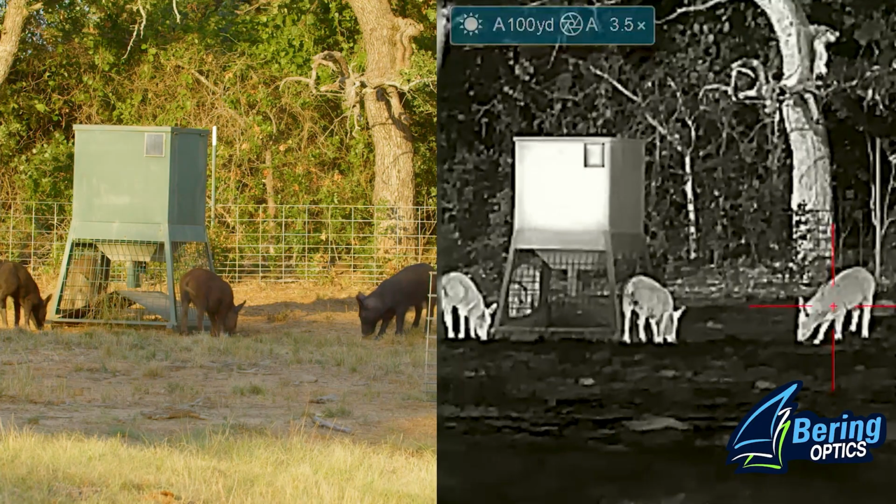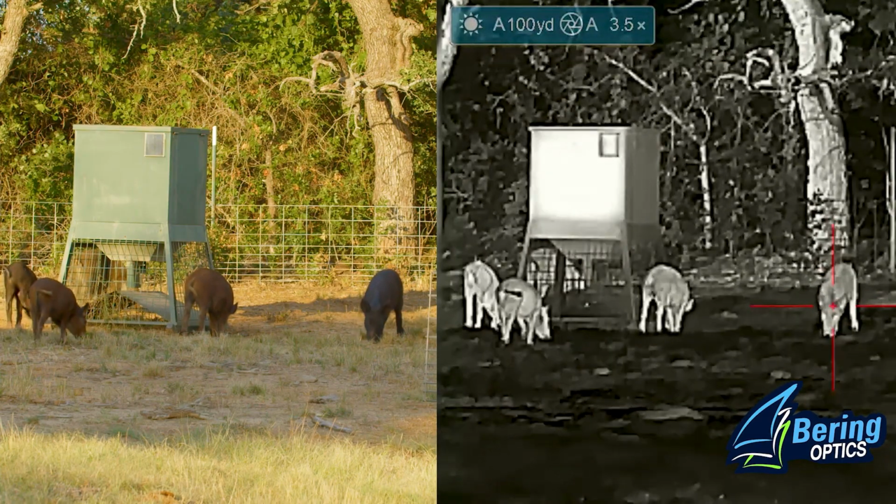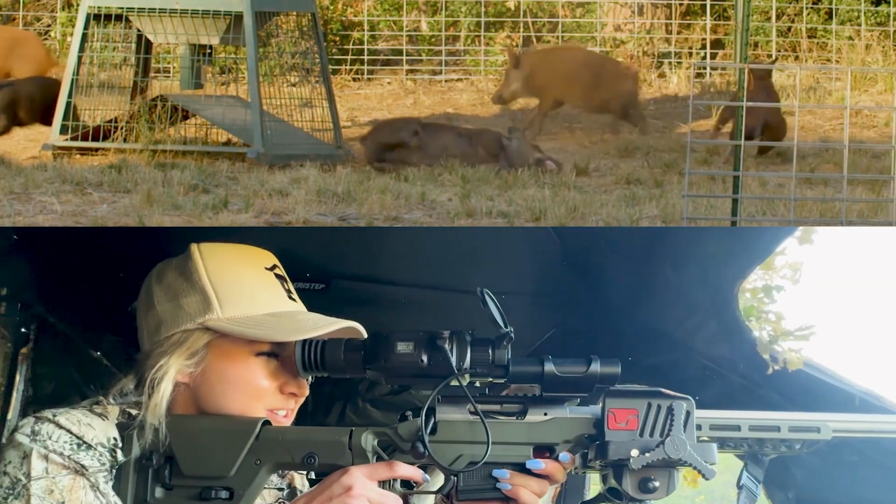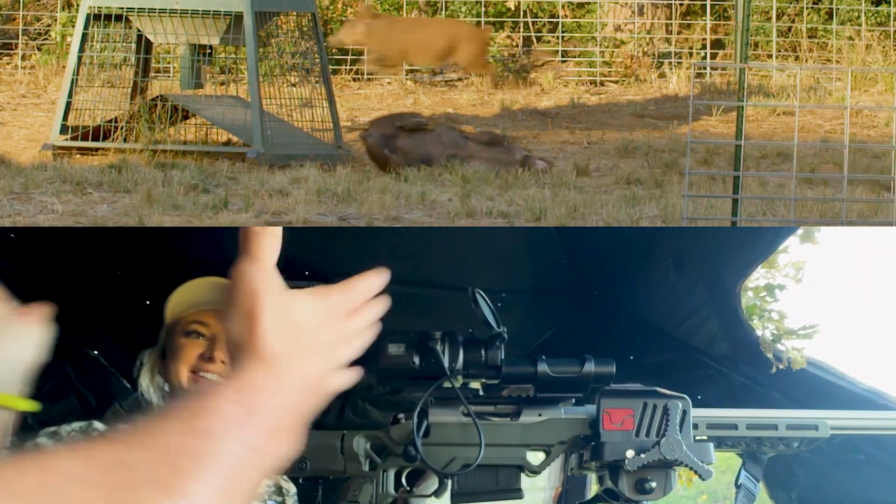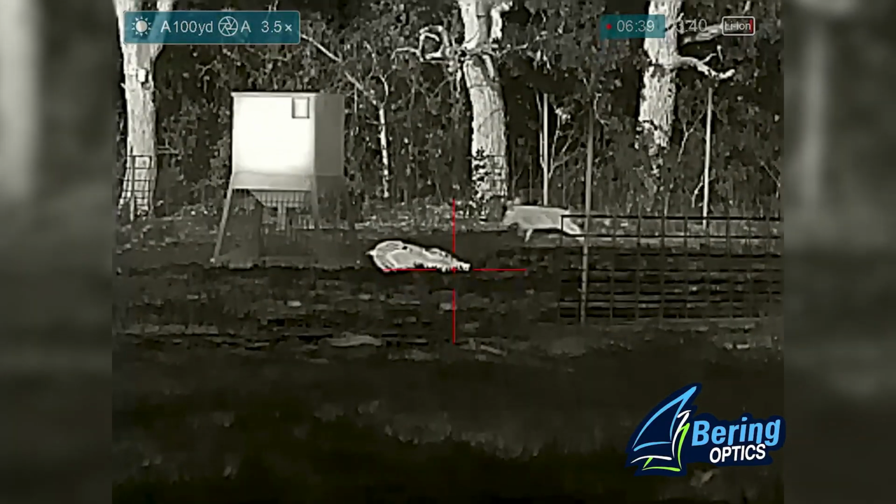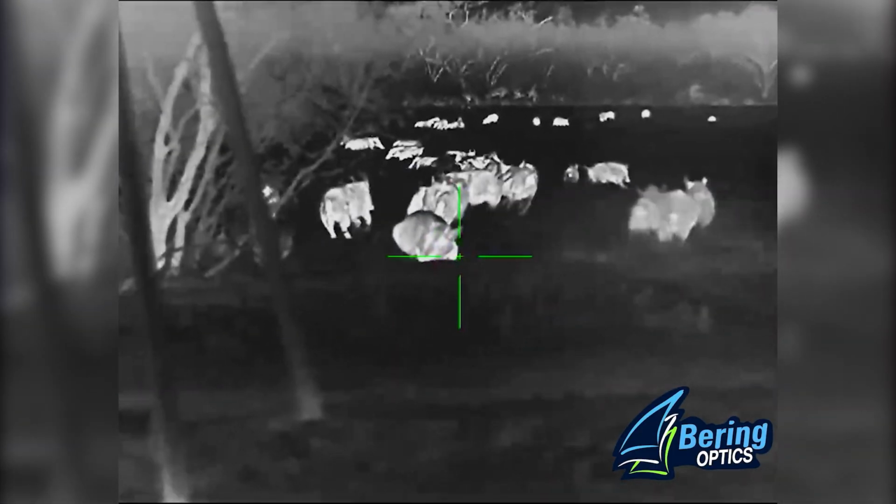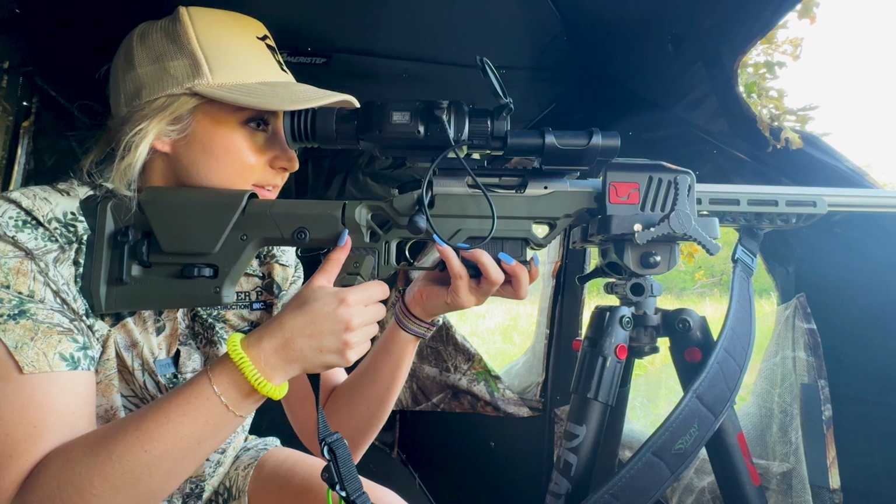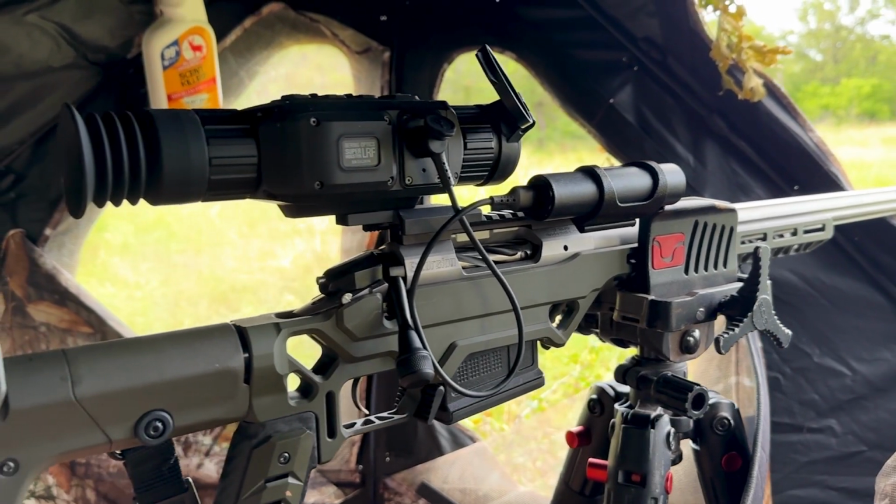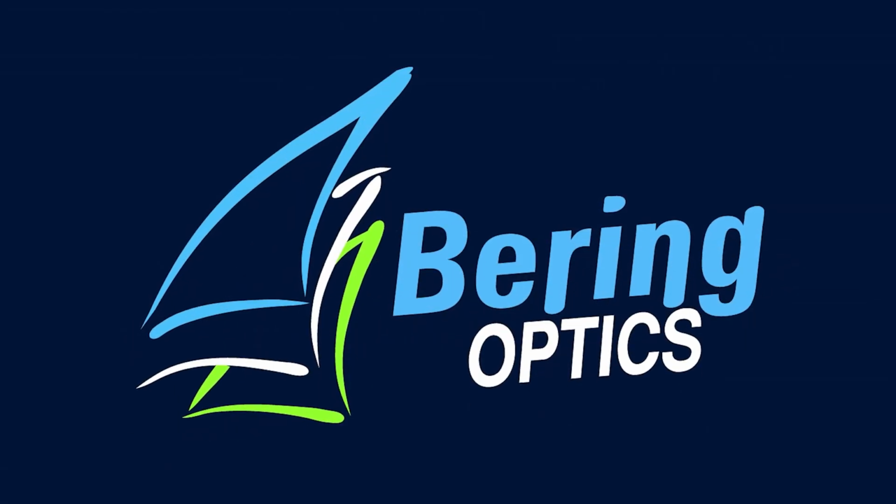It was nice. Yes, this is some really good thermal, and the beautiful part is today we are hunting in the daytime with the plan to hunt into the evening if we needed to. But we didn't have that problem. They showed up in the broad daylight. She got right on them, even though it was her first time, and dropped this little pig right in his tracks. And this is a tiny little target, but the beautiful part about Bering Optics is, I don't care if you are a veteran thermal user or a first-time thermal user, you can put it in someone's hand, and they know exactly what they're doing, wouldn't you say? Yes. So if you're out there and you're looking for some quality thermal, you need to check out Bering Optics.